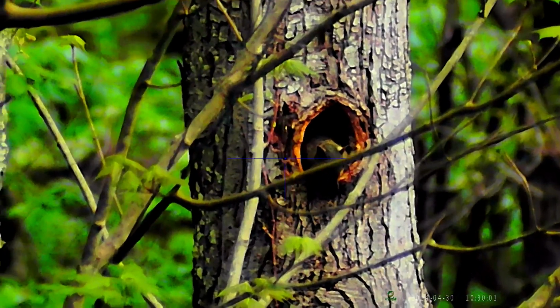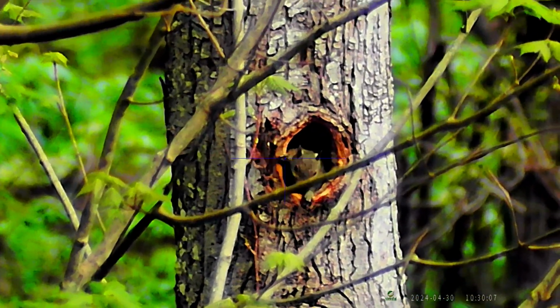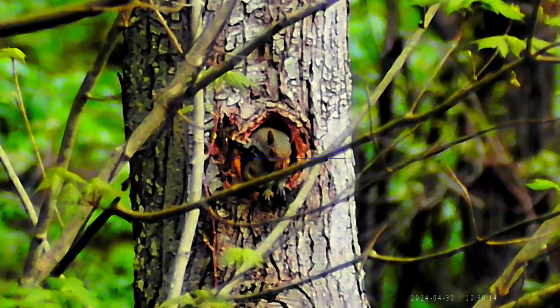It's a squirrel taking a nap. Got its head poking up. Check that out.